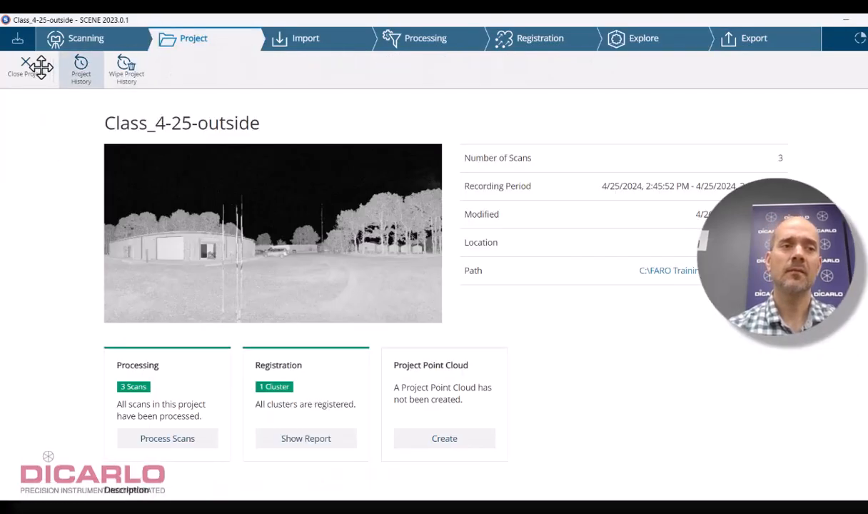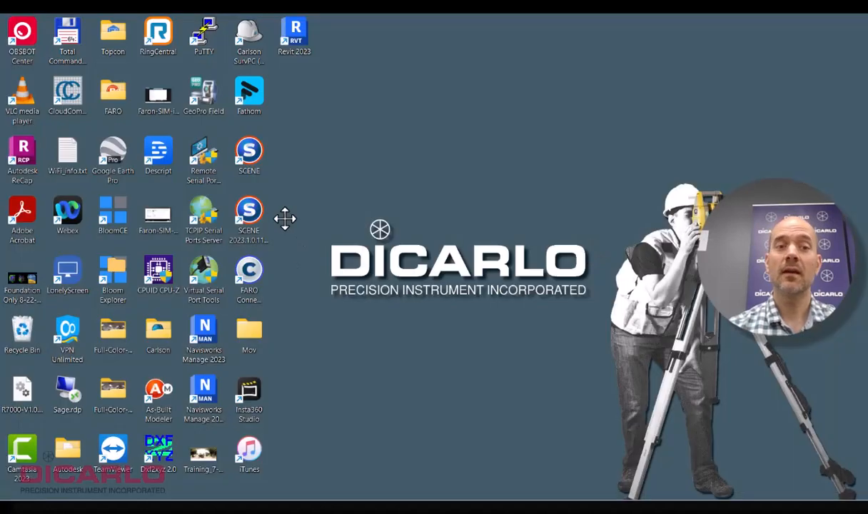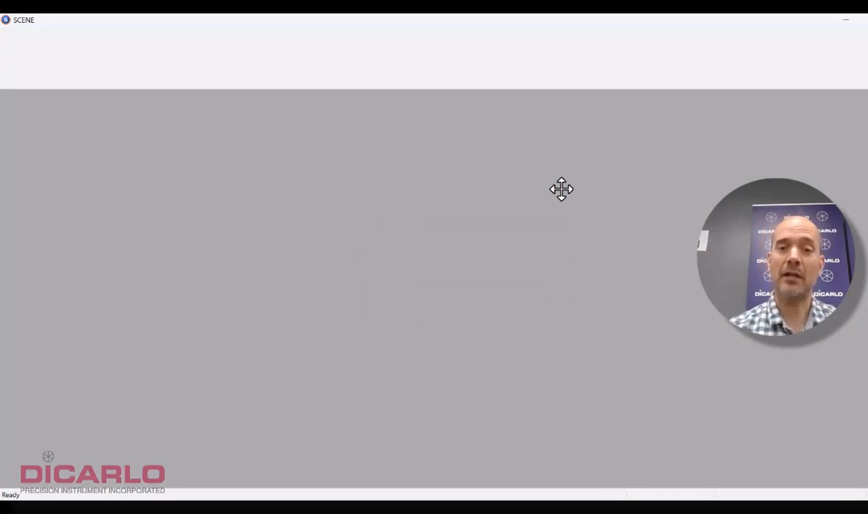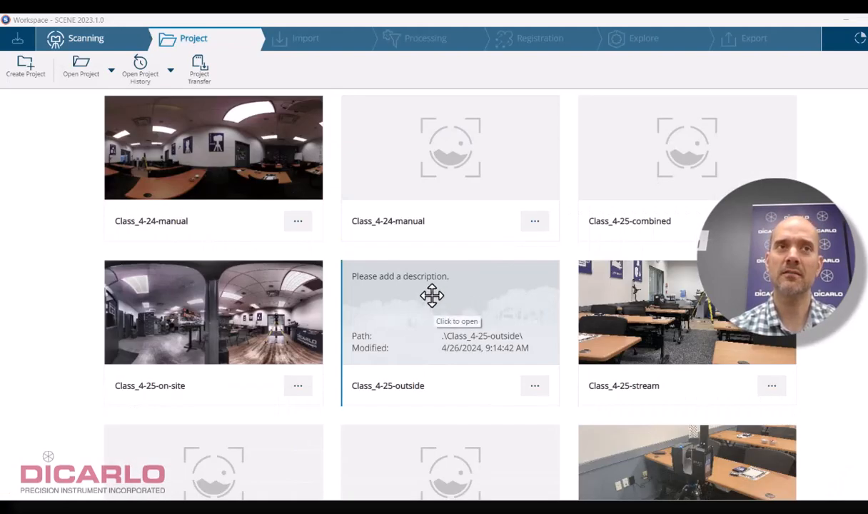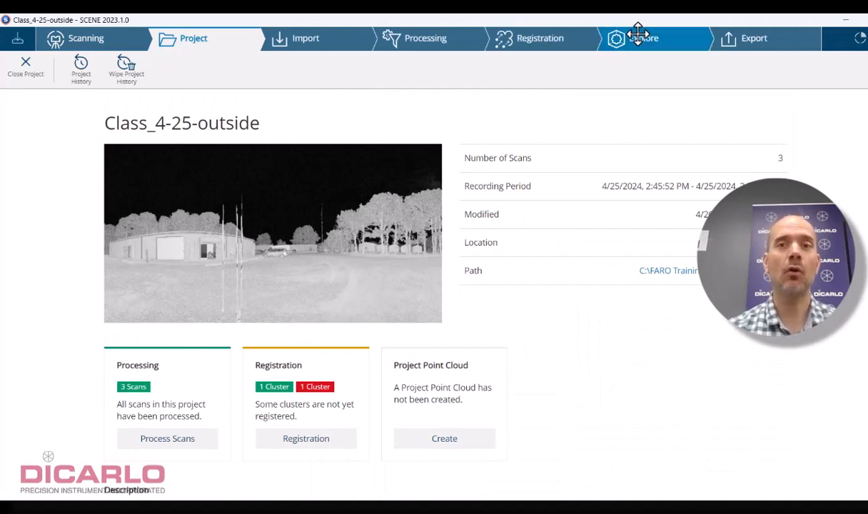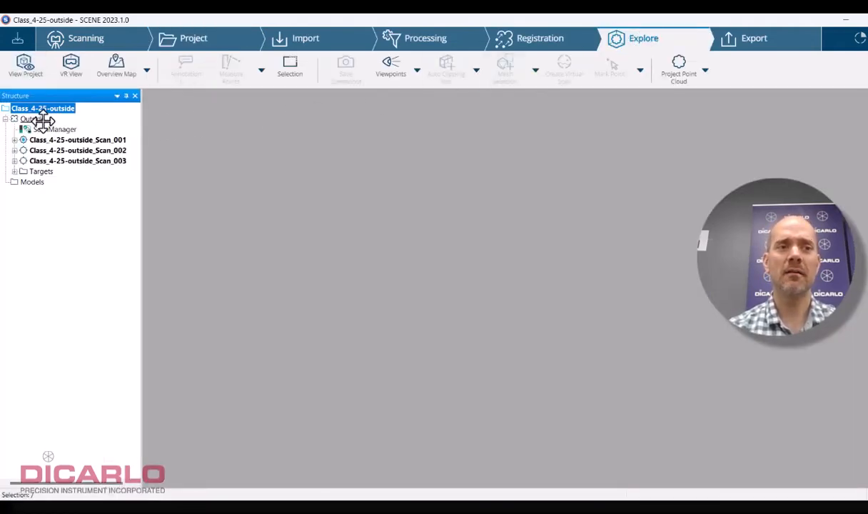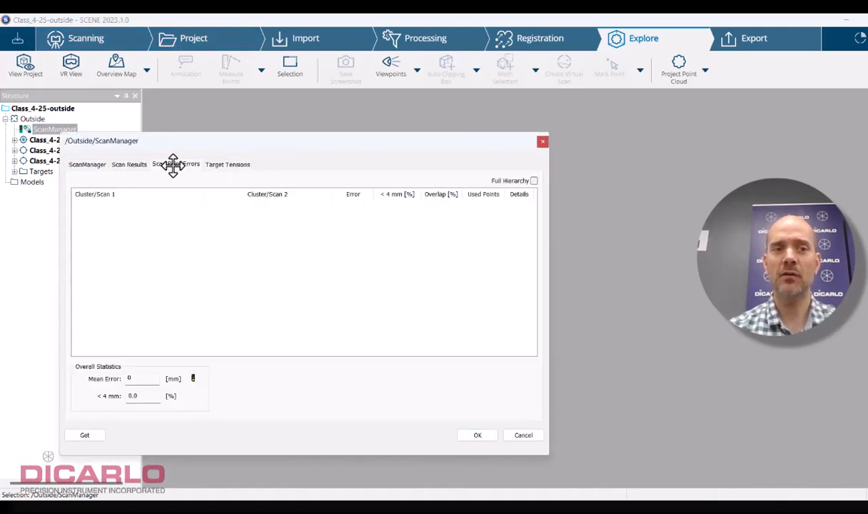Okay, so now I'll close the project. I'll close Scene. And if you want to proceed in the new version of Scene, which I'm about to do, you'll see that now the registration is going to be actually correct. It's unfortunate that you have to have two versions of the software to use the target-based registration. This doesn't happen all the time. I haven't figured out exactly when it happens, but right now, look, in 2023.1, I have really good values.